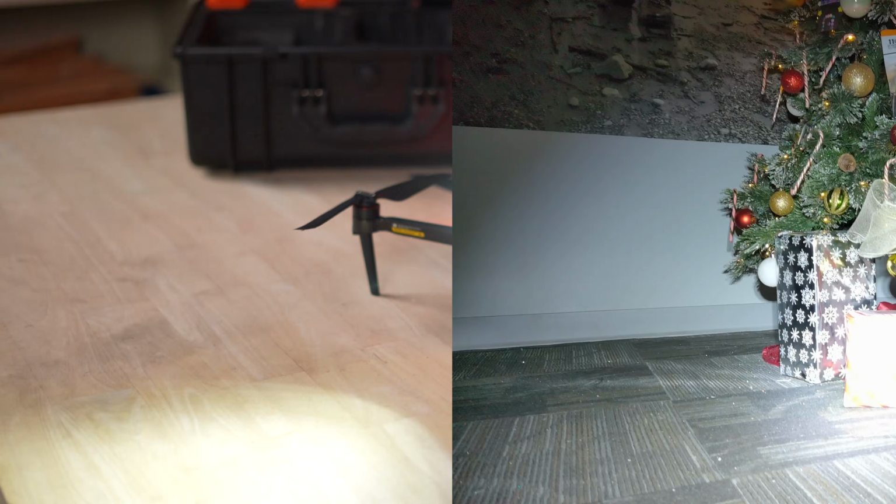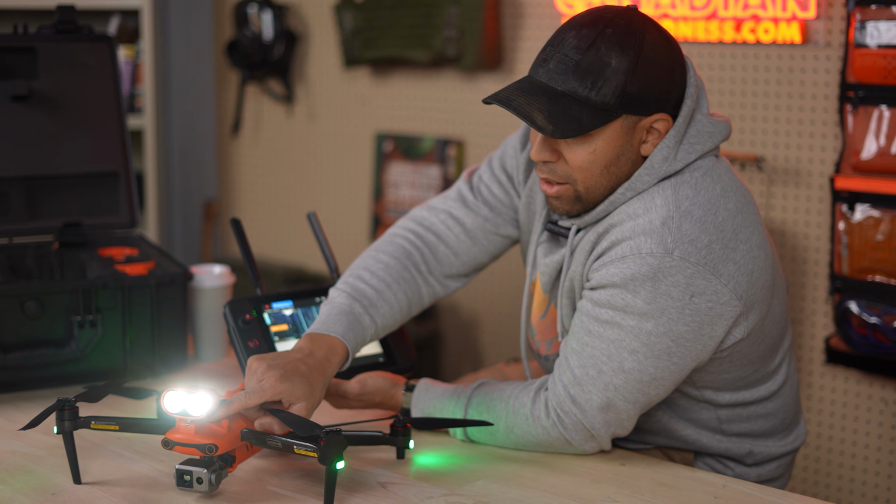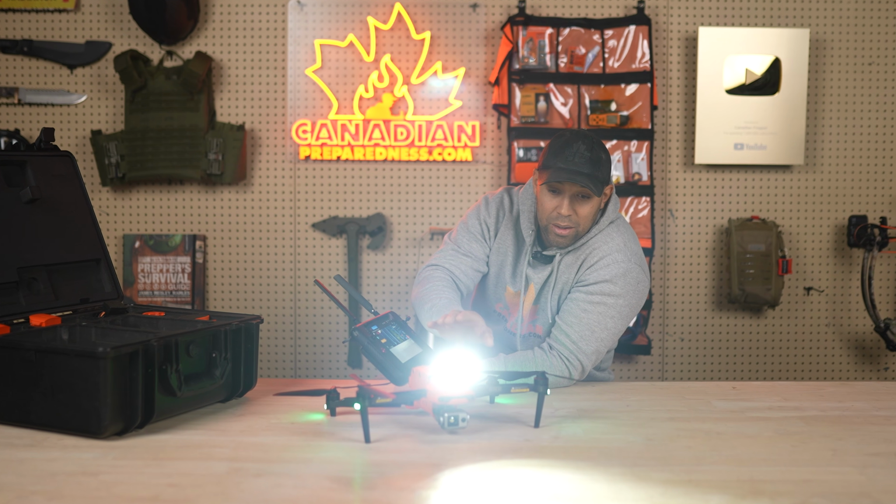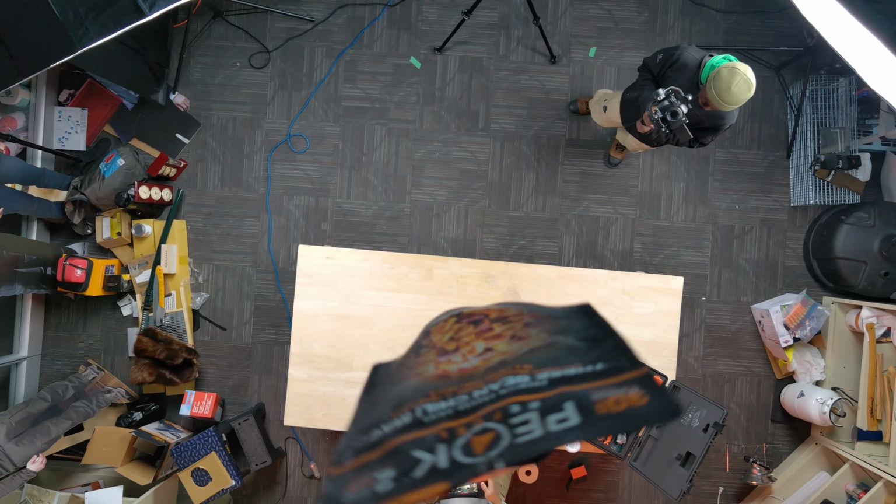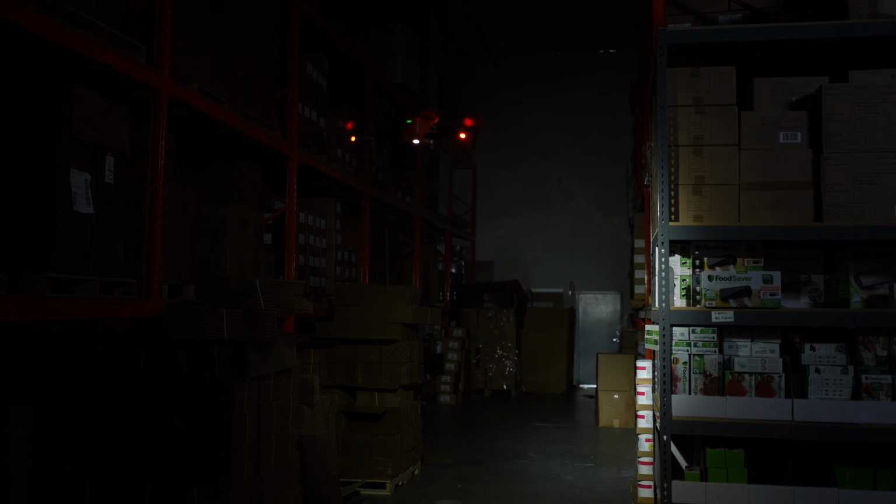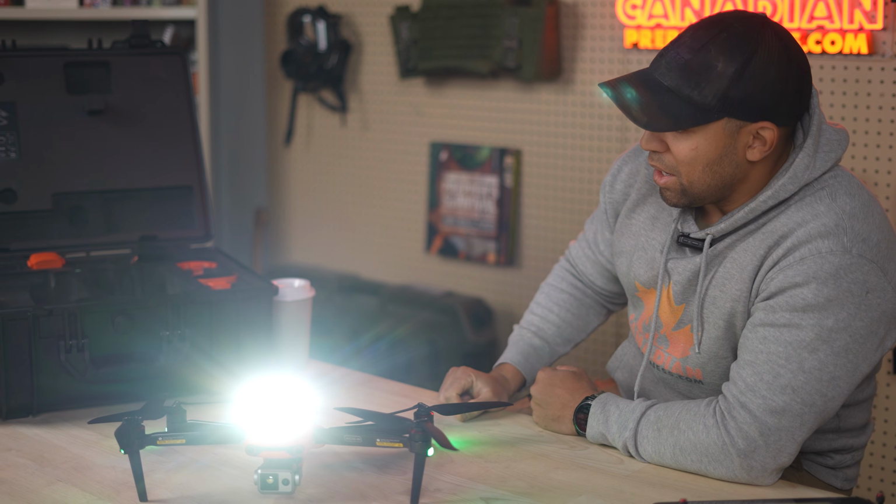Again, my only problem with it is if you try to tilt this, you're going to disconnect the circuit in there and it's a pain to get back on. So do not tilt this, as tempting as it might be. It seems obvious that it should have that feature because when you're flying a drone, you're looking down, not up. Now it's a floodlight, so it's still going to spill onto the ground, but that's one bad feature that needs to be improved, is that you cannot bend the light.